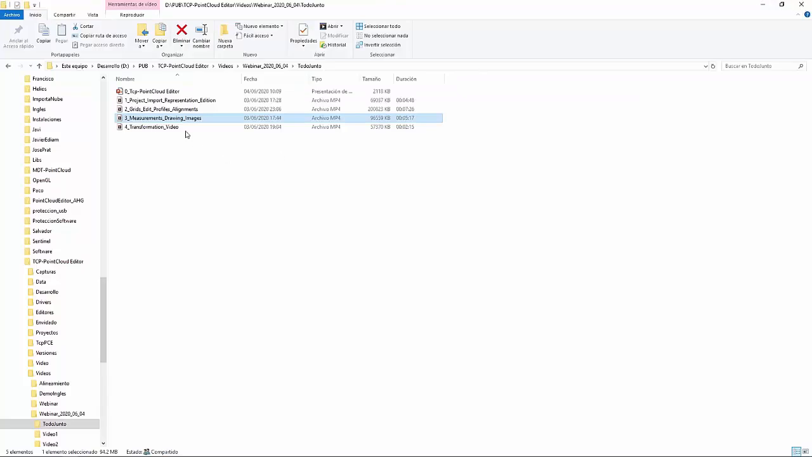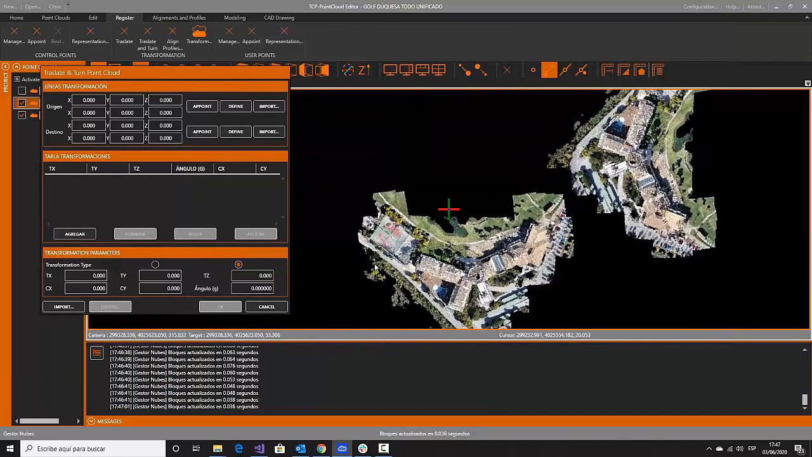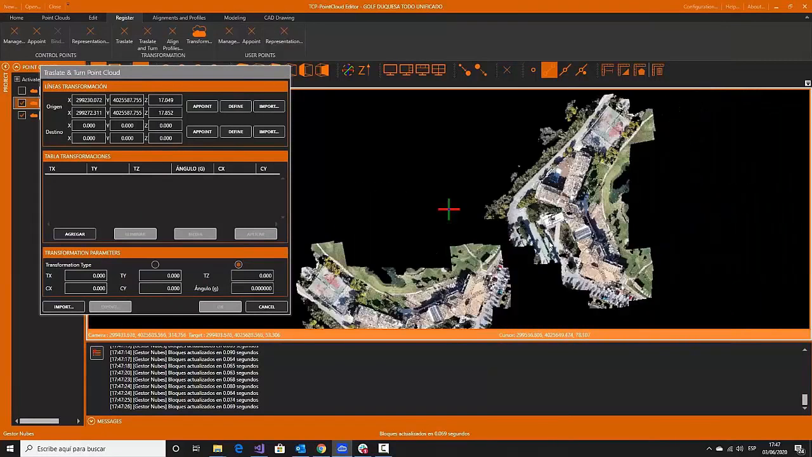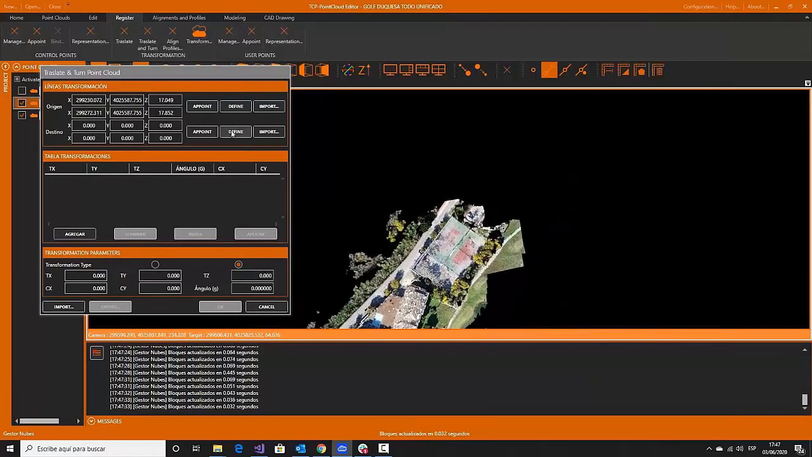The last video is about alignment of point clouds and video generation. For transformation of point clouds, we have different tools. One of them is translate and turn point cloud, where we select two segments that are the same but in different places.